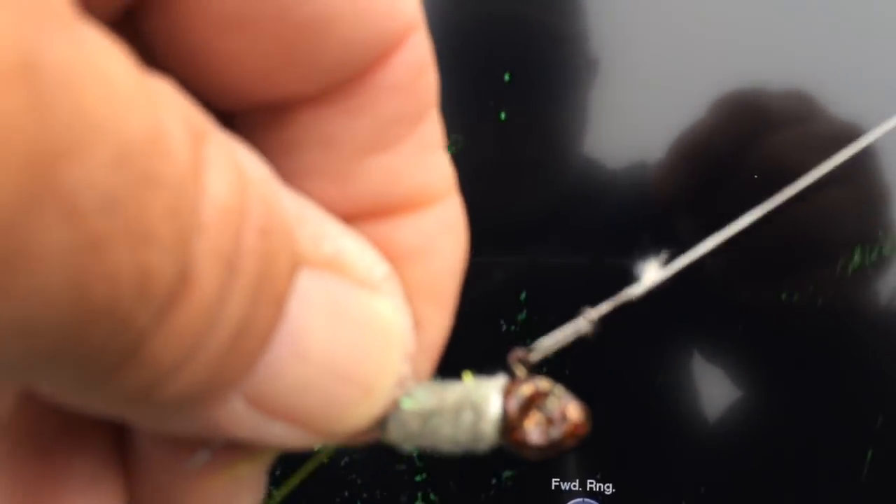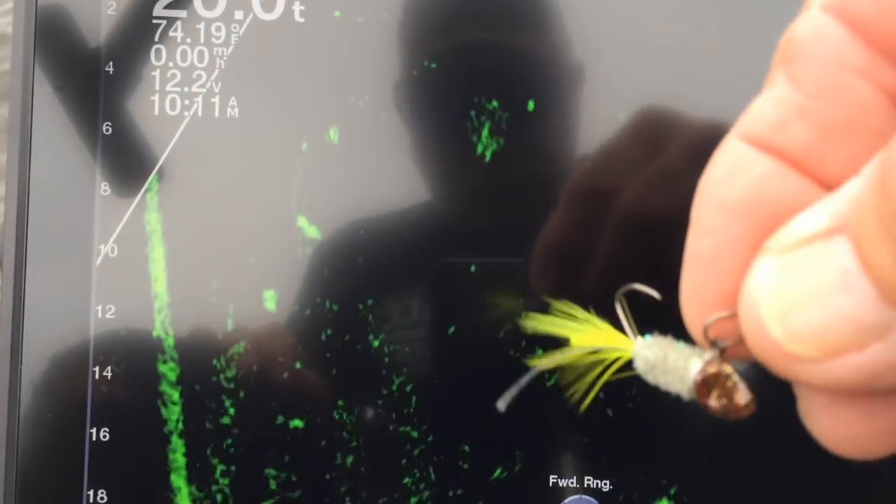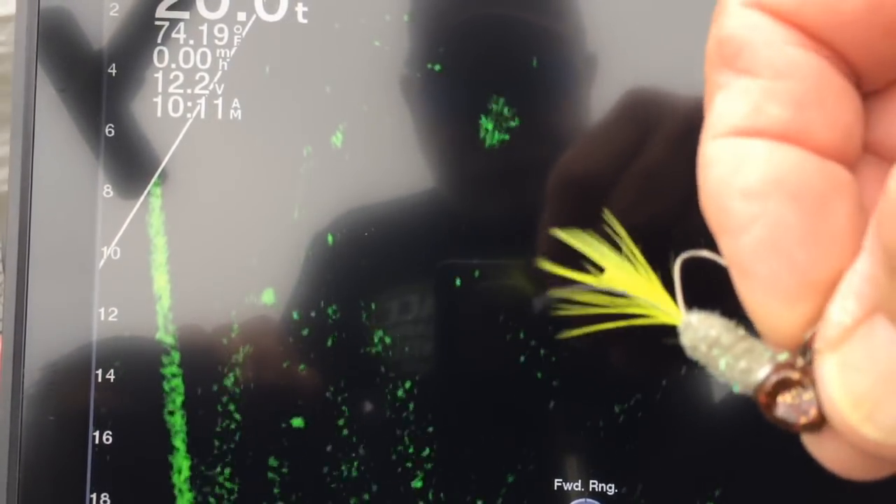All right, guys, I hope you enjoyed that little storytelling time a while ago. I'm out here in my stump field that I like to fish, and I tied up a jig last night. I like the color I put on that head. It's just a gray jig, a natural looking color.